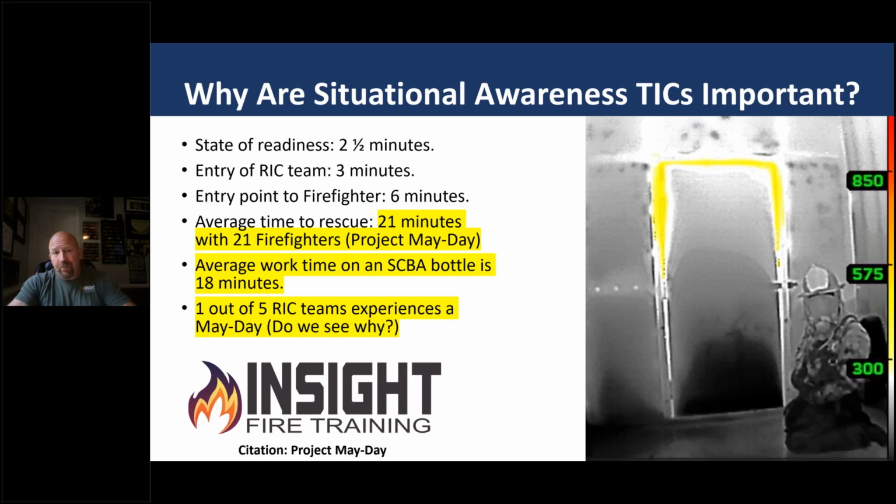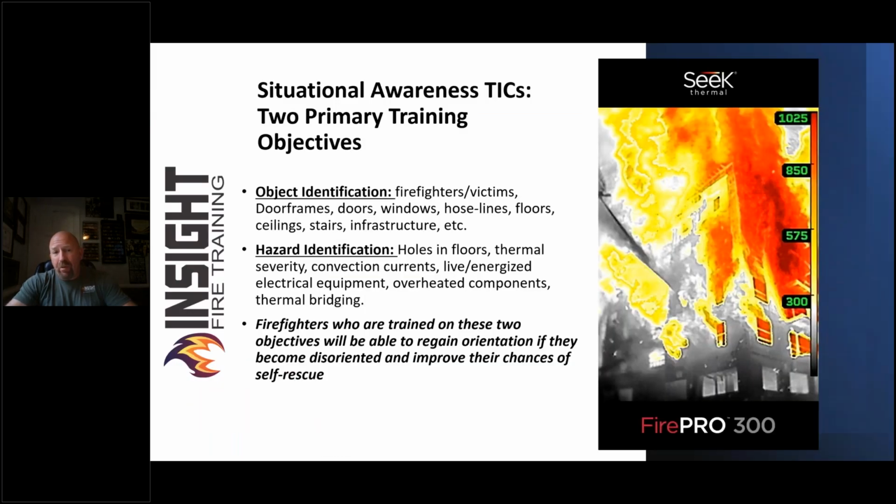It's that simple. So if you have a situational awareness TIC, what should you train people on? It's quite simple. 2 things. Once you give them prerequisite knowledge on what the symbols mean, how to operate the device, basic end user behavior, how to carry it, how to scan, how to wipe the lens, you need to train your firefighters on 2 things: object identification and hazard identification.